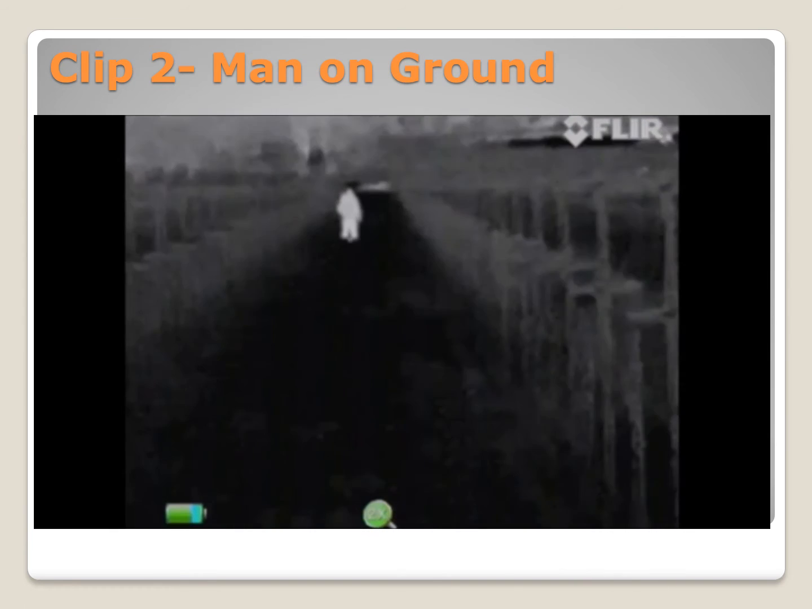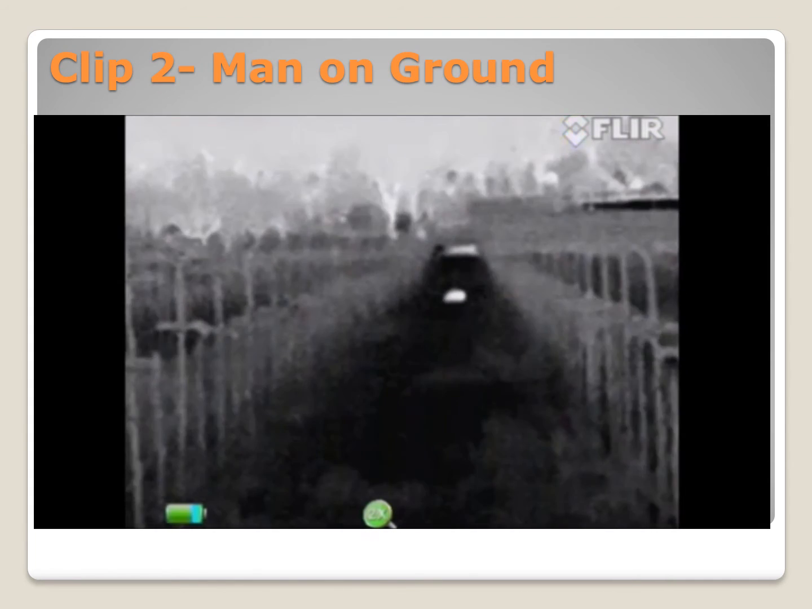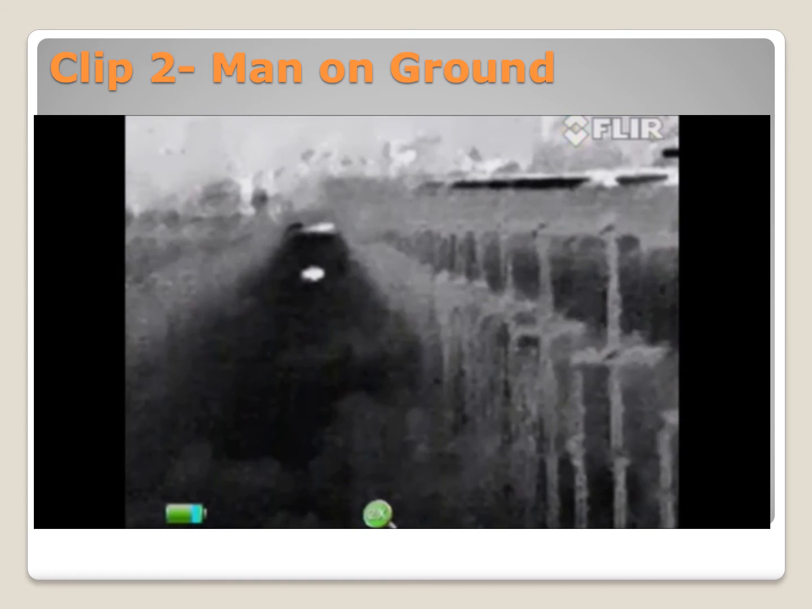And what's worth noting here is the difference between someone moving, someone standing up, or someone who just turns into a blot on the pavement. That is a lot more difficult to see, and this is where vantage point can really be helpful when you're looking through the FLIR.